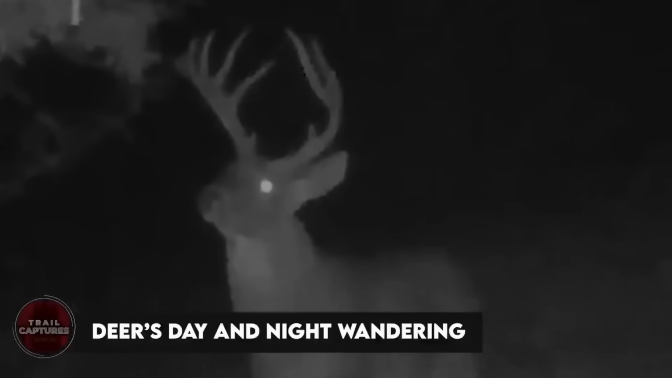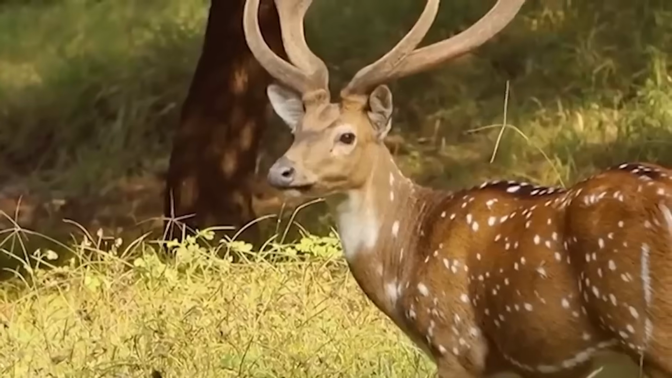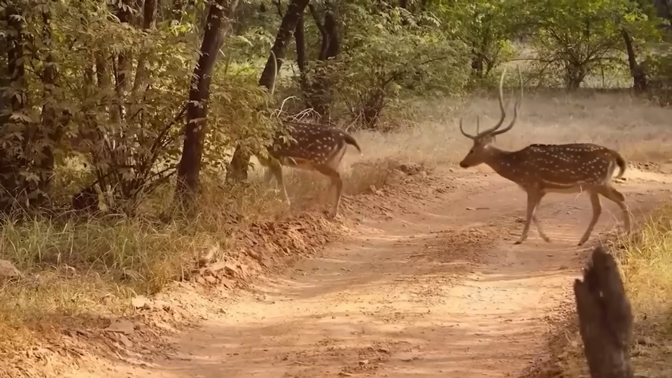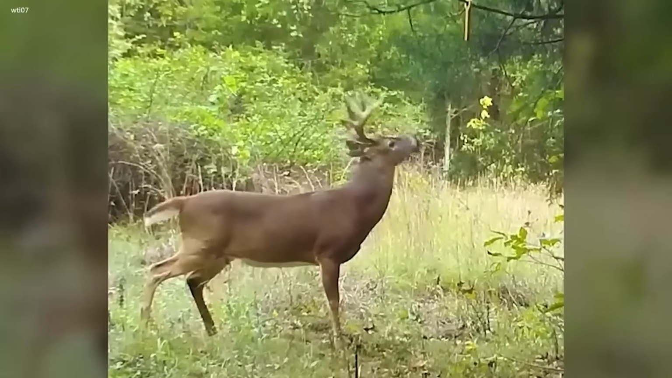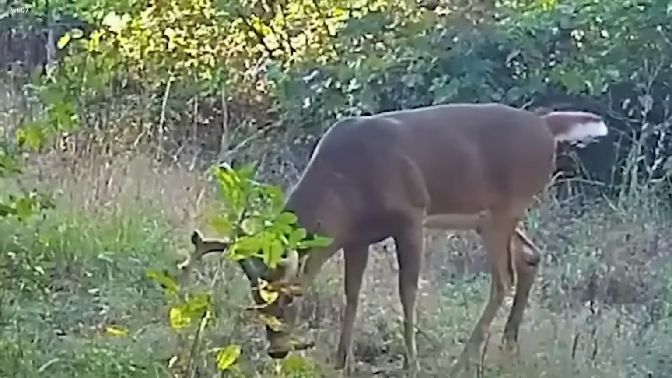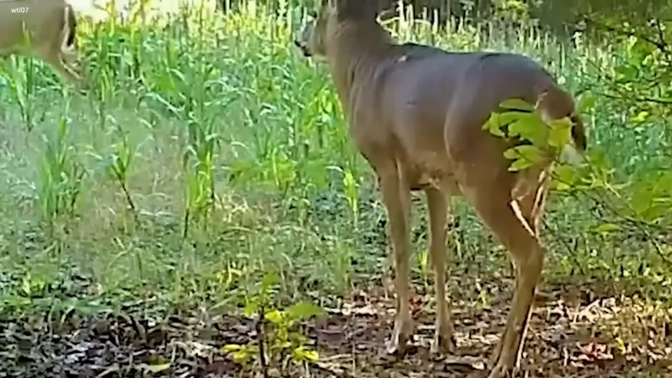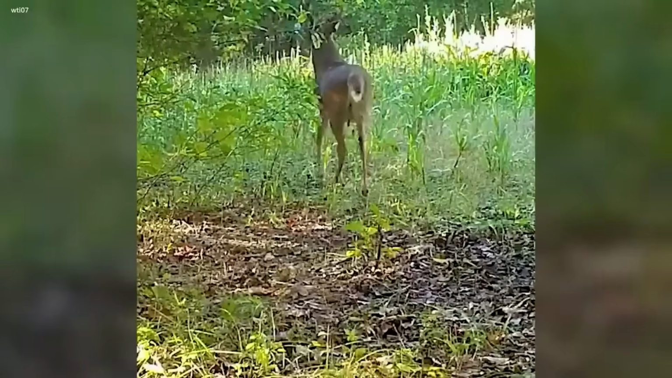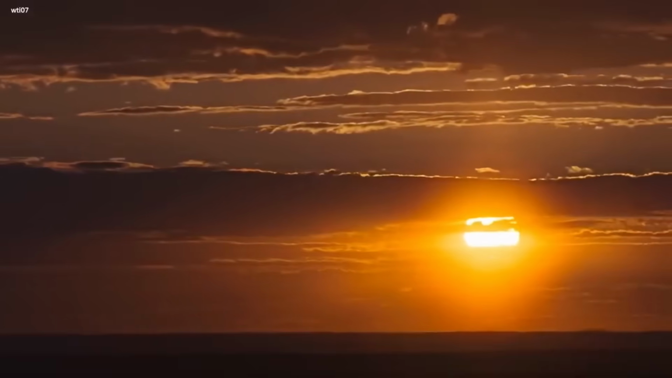Deer's day and night wandering. Once upon a time in a big wild forest, there was a graceful deer. This deer, a beautiful animal with soft brown fur and gentle eyes, wandered the woods day and night. Every morning it would wake up to the cheerful songs of chirping birds and the warm beams of the sun. During the day, the deer would explore the lush green forest, nibbling on the sweet, tender leaves and sipping from the clear, cool streams that crossed the woods. The deer was always careful, keeping a lookout for the sounds of peril and looking out for its fellow forest friends.